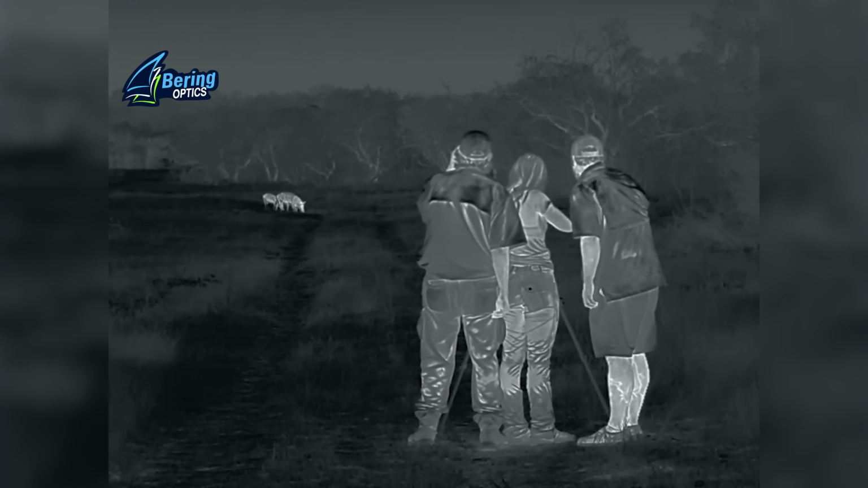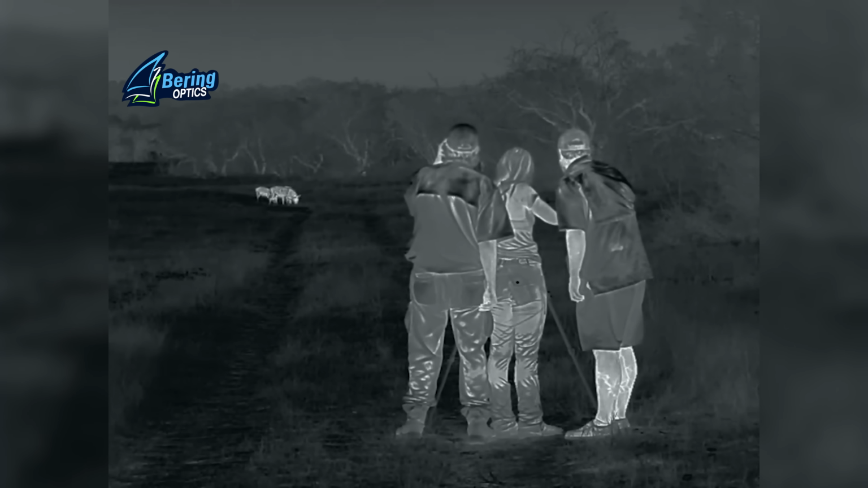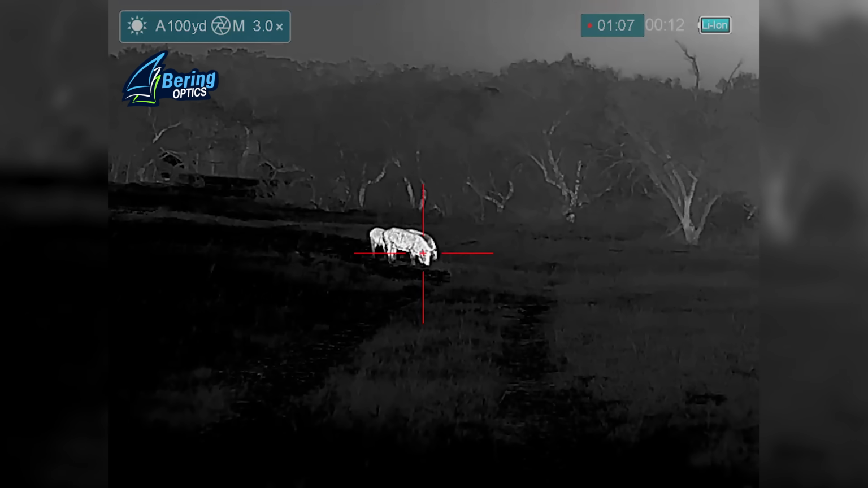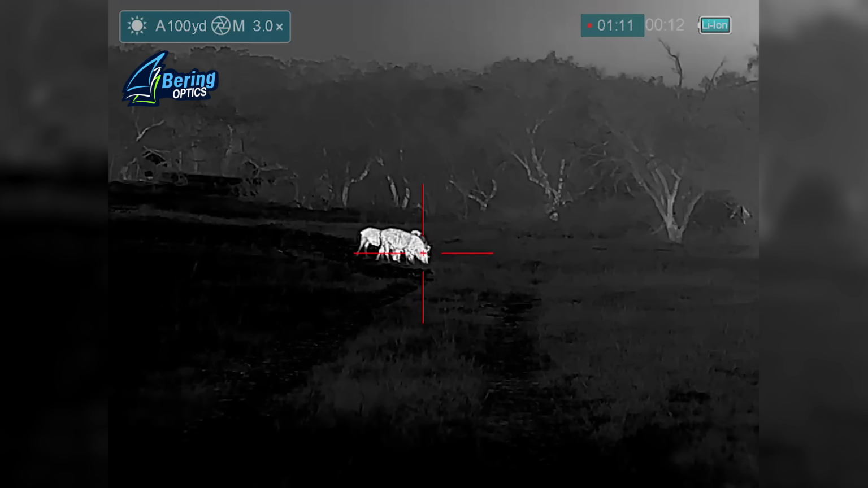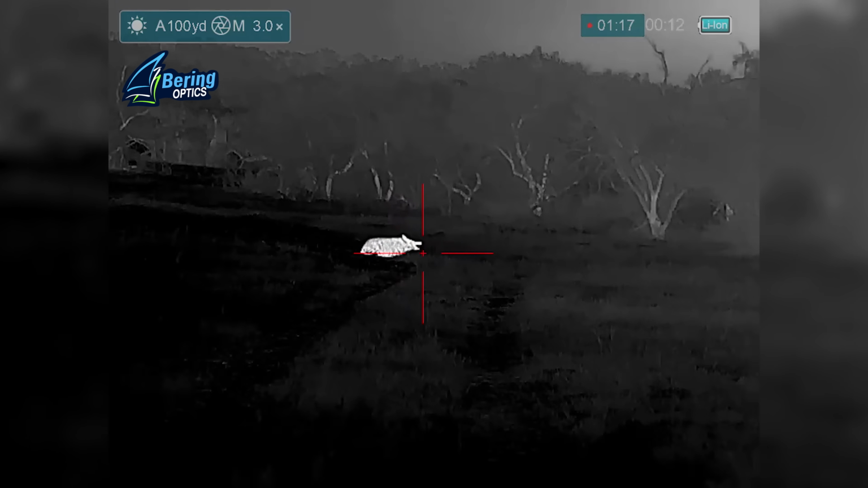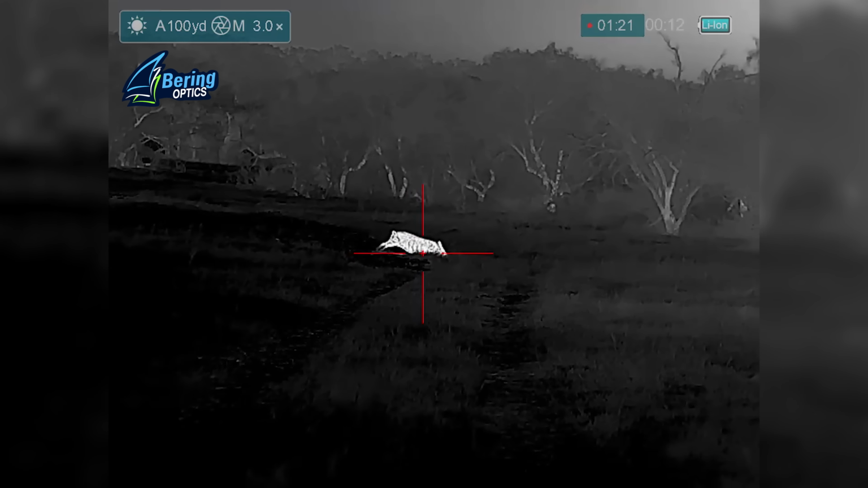So Taylor gets set up for a shot. I'm just staying quiet. I give them my thumbs up, and when she's ready to let them have it, she can do whatever she's got to do. I can hit him right there. Squeeze easy. Nice and easy. You shoot two, that's just nice and easy. Dropped him. Good shot. Stay on him right there. Stay on him. Get on him. Yep, I'm on him. Stay on him. Good shot, Tay.